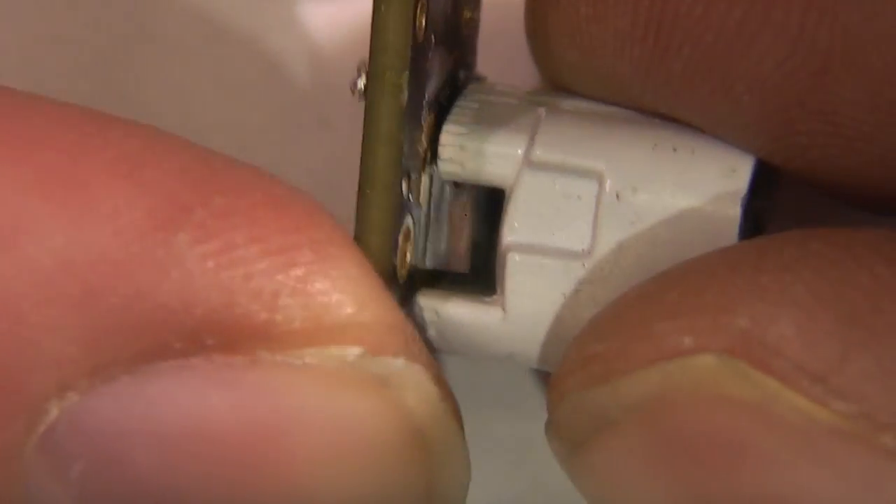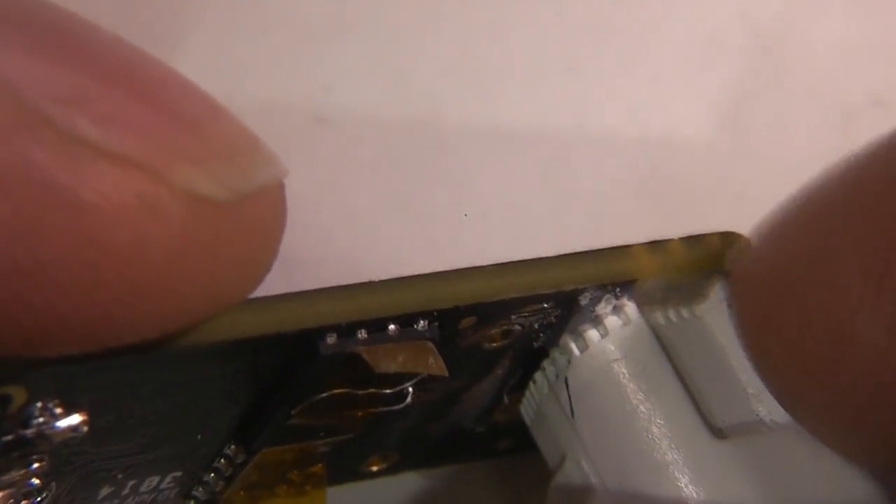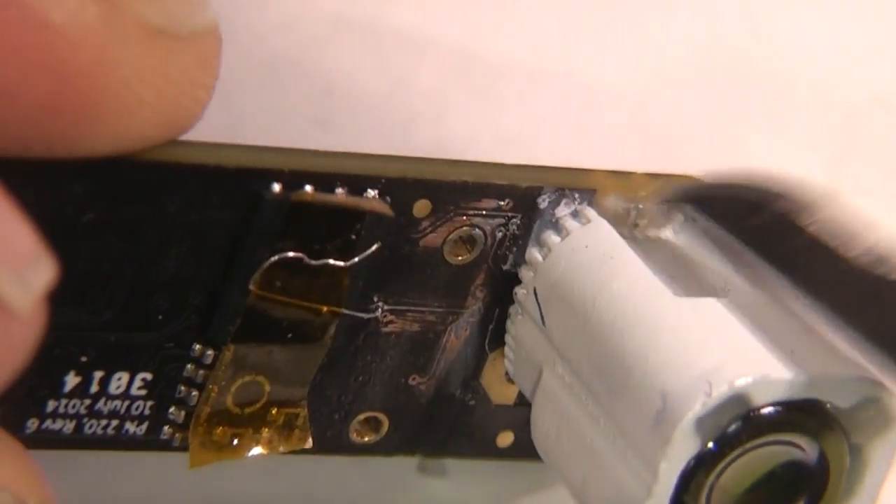Now, one possible issue with this, obviously the obvious approach is just to try and crack this off. The glue's quite hard, so it's not really that amenable to cutting. I've got a few little bits off, but it is pretty solid. It's like a sort of epoxy.